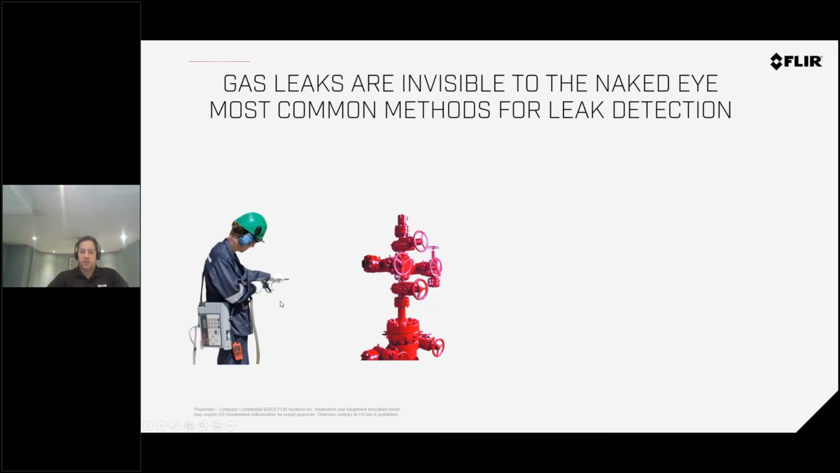The problem with this methodology is, as you can imagine, it's hard to do. You have to be very experienced in what you're doing. You have to follow safety procedures, and you have to be very close to this leak, which means you might be exposing yourself to dangerous hazards. That means you have to wear special gear. So it's not an easy process, very cumbersome, very difficult to accomplish, and you have to be very well trained to do it.